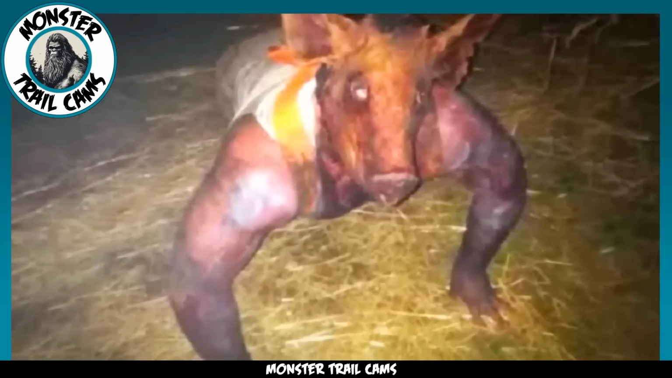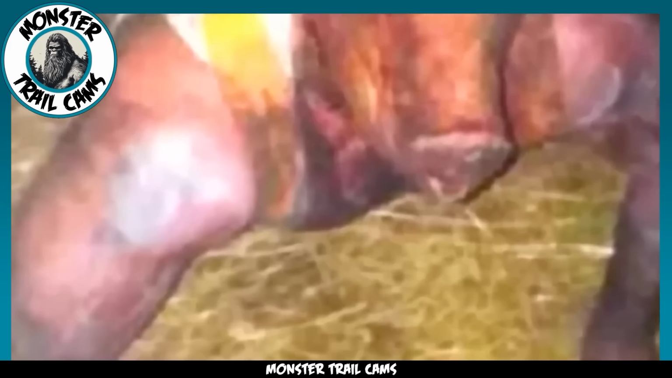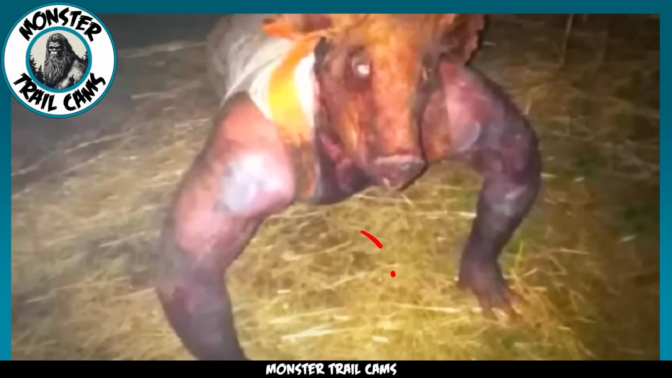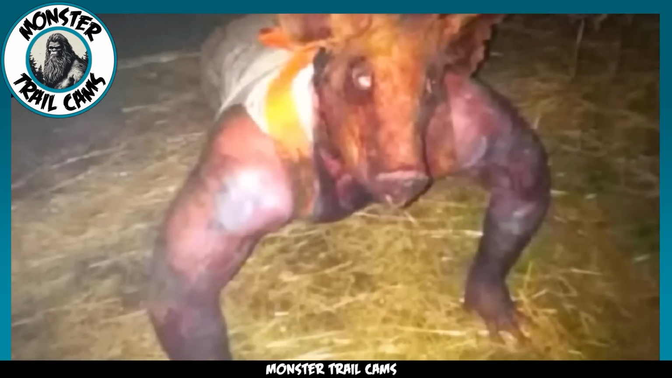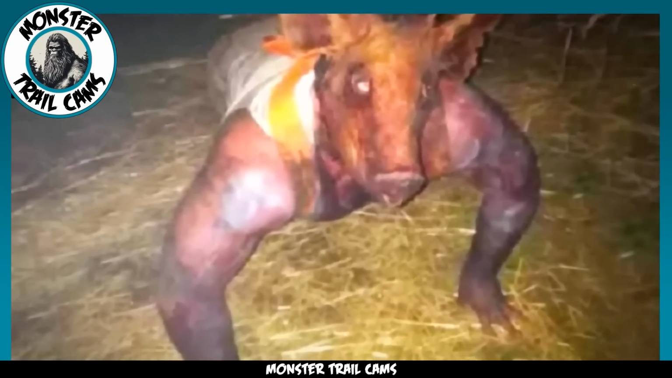enveloping its upper body. I would like to direct your focus to the creature's limbs, which are arguably the most perplexing aspect of this image. At first glance, the arms bear a striking resemblance to those of a human. However, upon closer scrutiny, one cannot help but notice that the fingers appear to be webbed, and there is a suggestion that they might be in the process of morphing into hooves. The resolution of the image is unfortunately not high enough to draw any definitive conclusions.